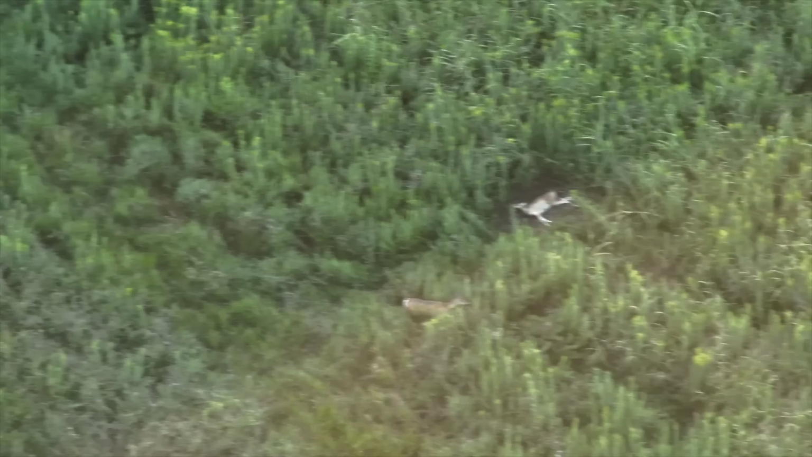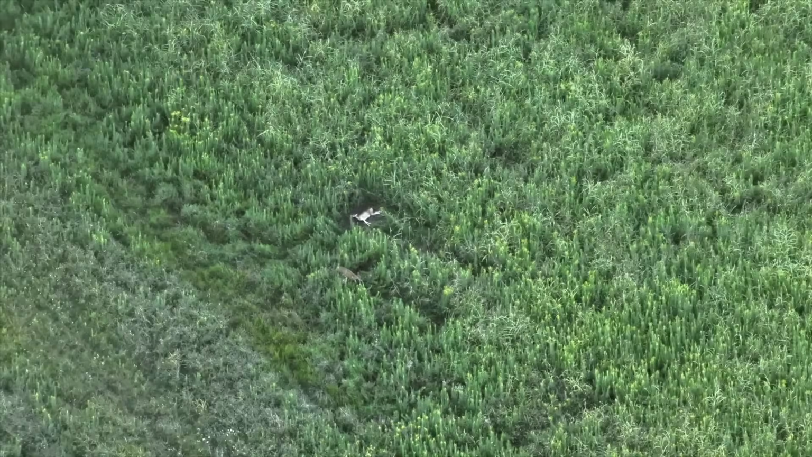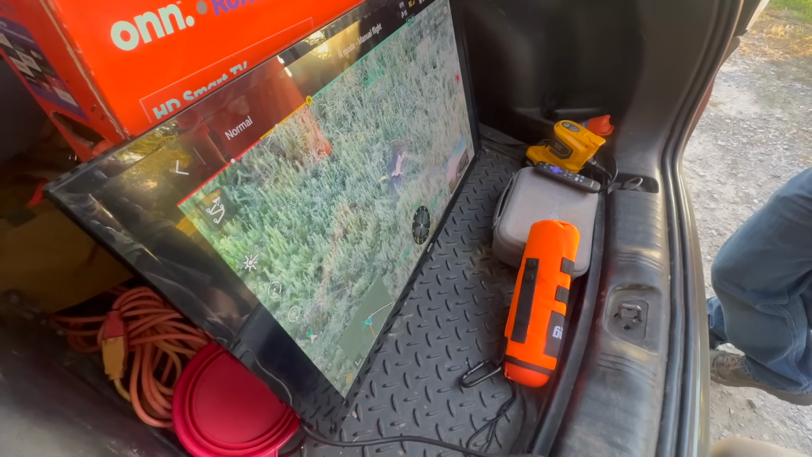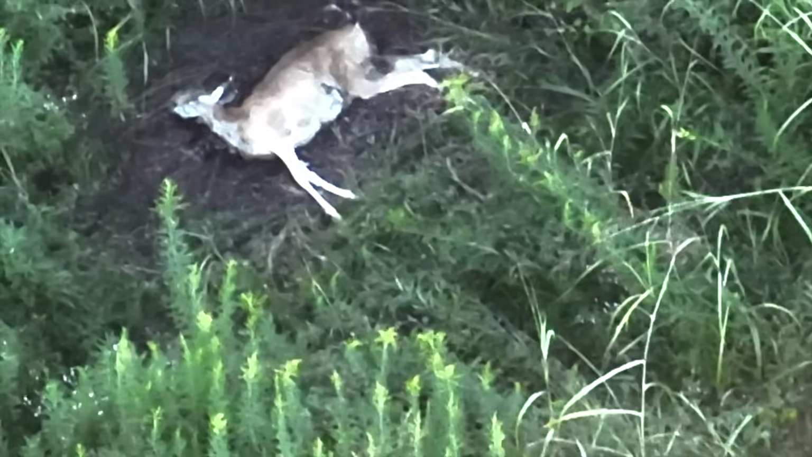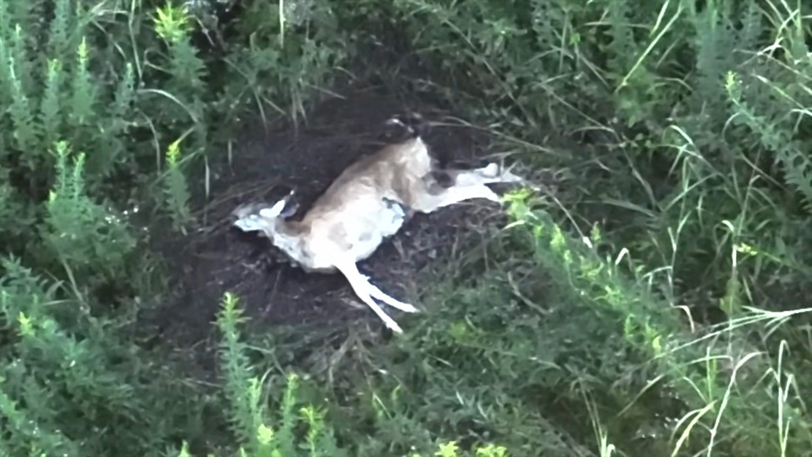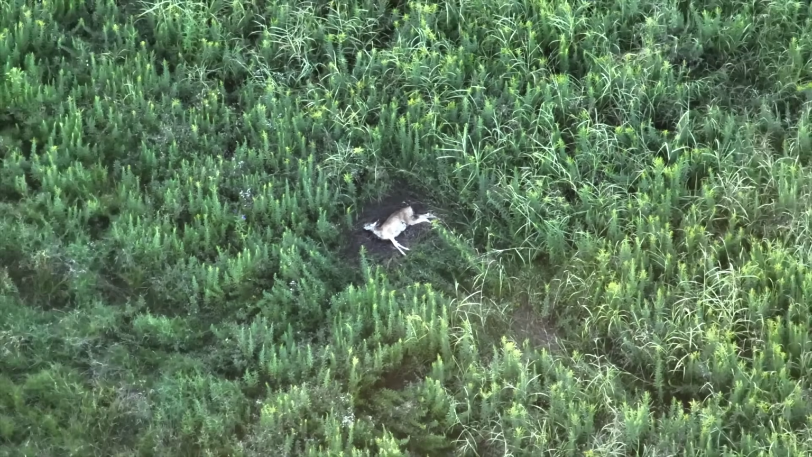It looks like there's been enough decay around it, where it's either kicked or... Yep. So that's some more of that ring that we talk about, the struggle ring. That looks like a yearling. It acts like it's trying to figure out what's going on, you know what I mean? Like it's no longer just feeding. It's walking around.